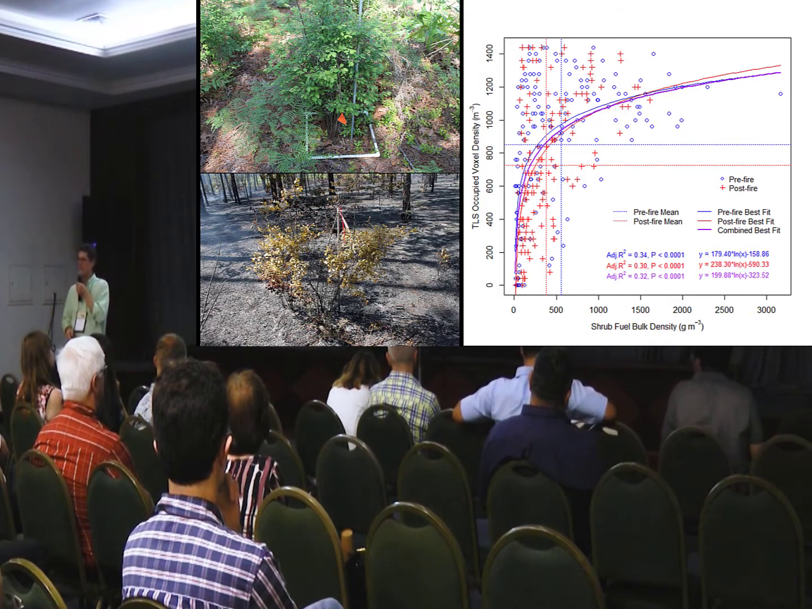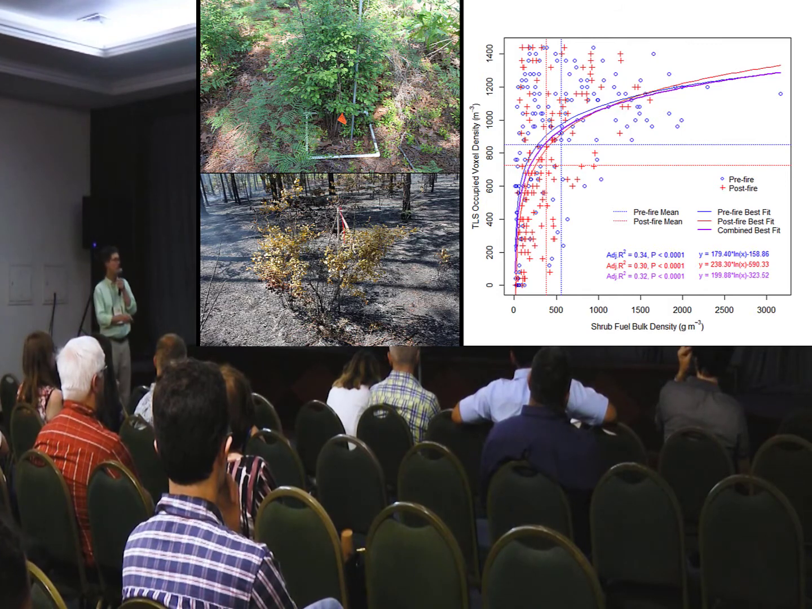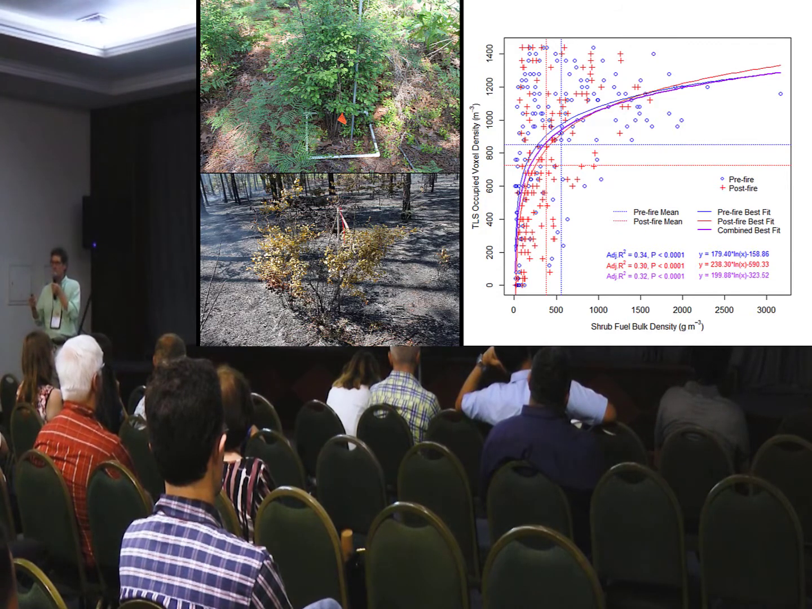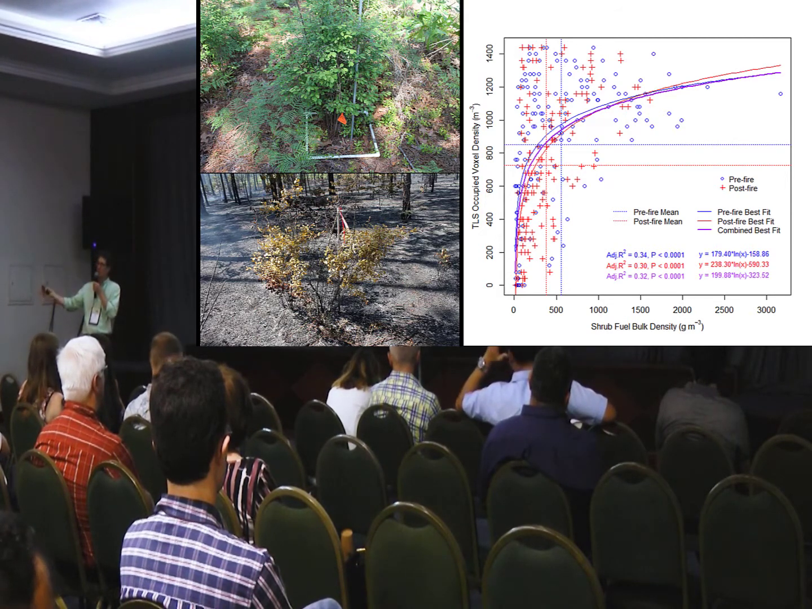So you can see the scatter here. It's quite a noisy model. So immediately I'm like, well, why are we bothering doing pre and post-fire? We'll just do a combined model, and that's indicated by the purple line here. So that's our model that we're going to then use to predict shrub fuel bulk density from the TLS occupied voxel metric, and then apply it to that occupied voxel metric produced across the whole extent of the TLS scan across the burn blocks.